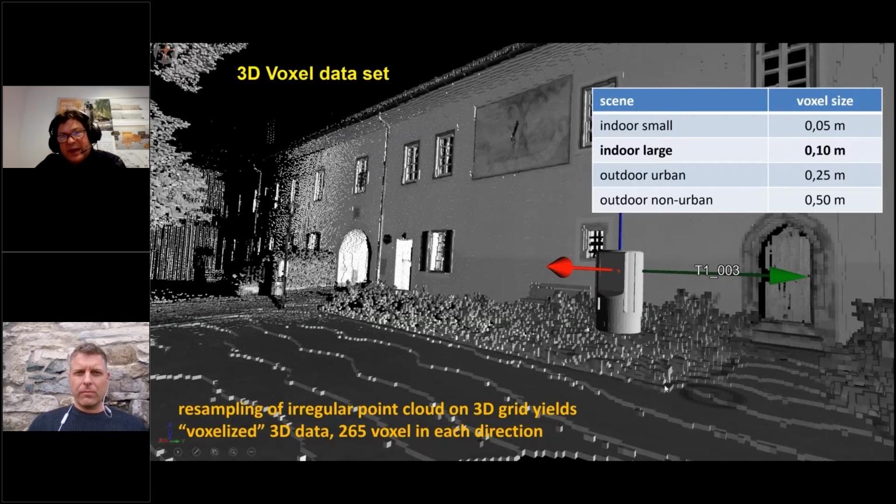The voxel data set looks like that, but the voxel size you can change. If you are indoors, we use smaller voxels of 5 centimeters length on each side. Outdoor non-urban, we use 50 centimeters, and in mining areas, 2 meters or 4 meters.